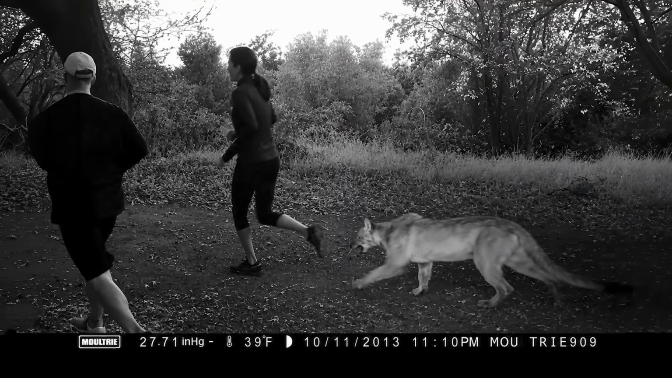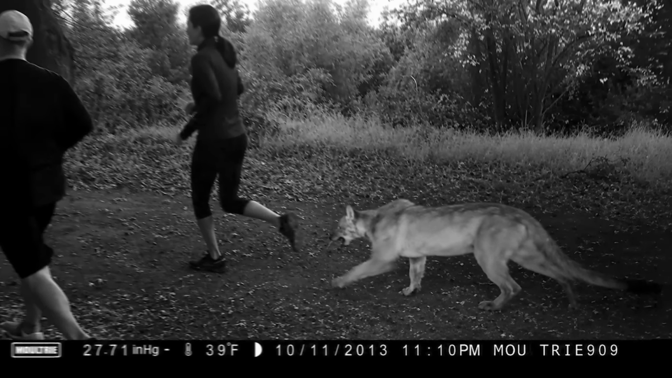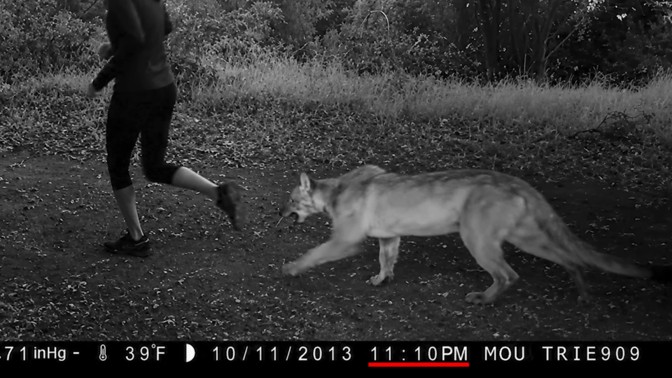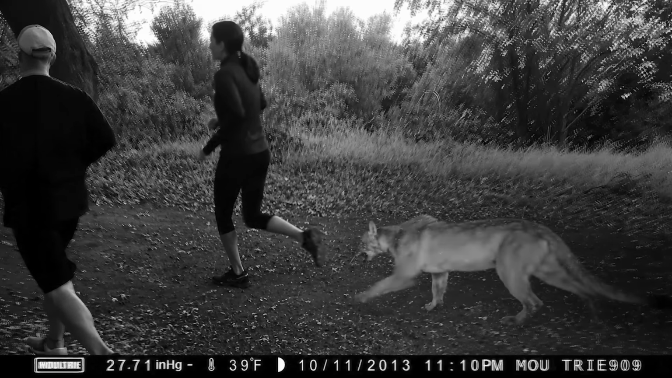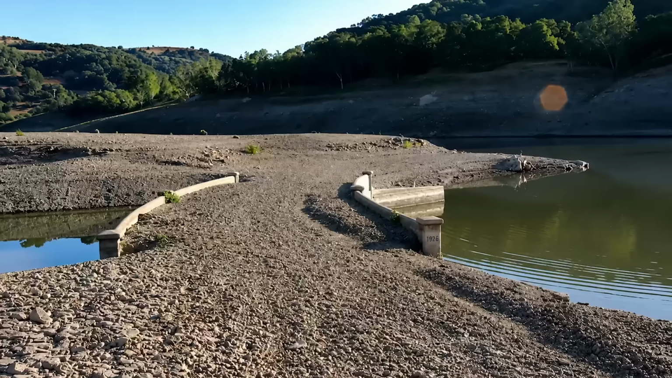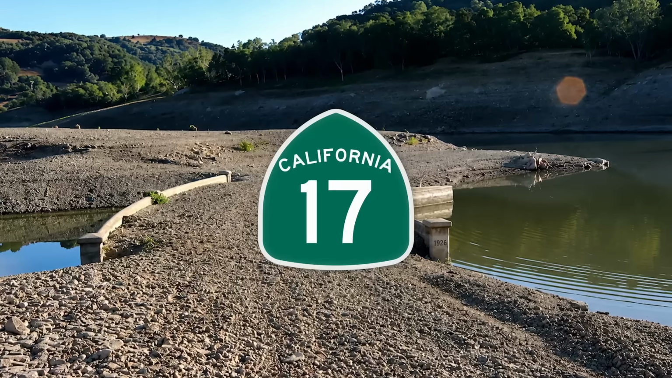At first glance, this heart-stopping trail cam image looks like a tragedy waiting to happen, but thankfully on closer inspection of the timestamp, you can tell this is actually a composite image, showing the same track at two different times of day. The image was taken on Brush Road just off California State Highway 17.